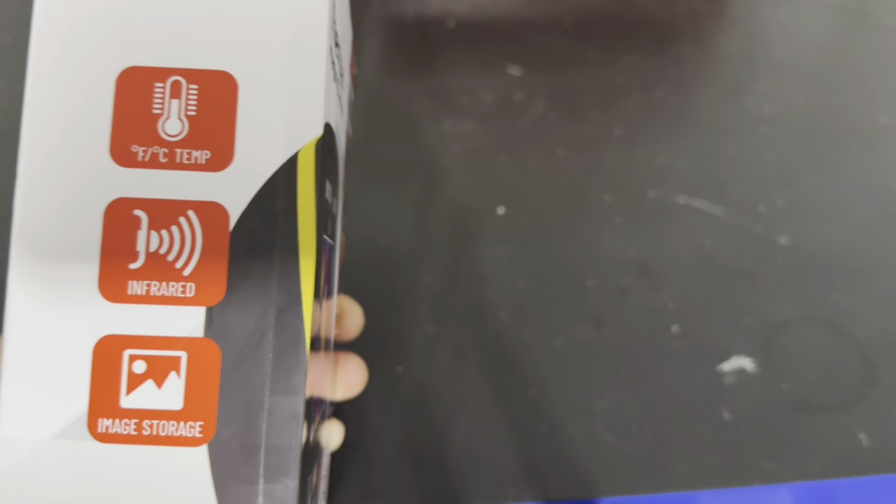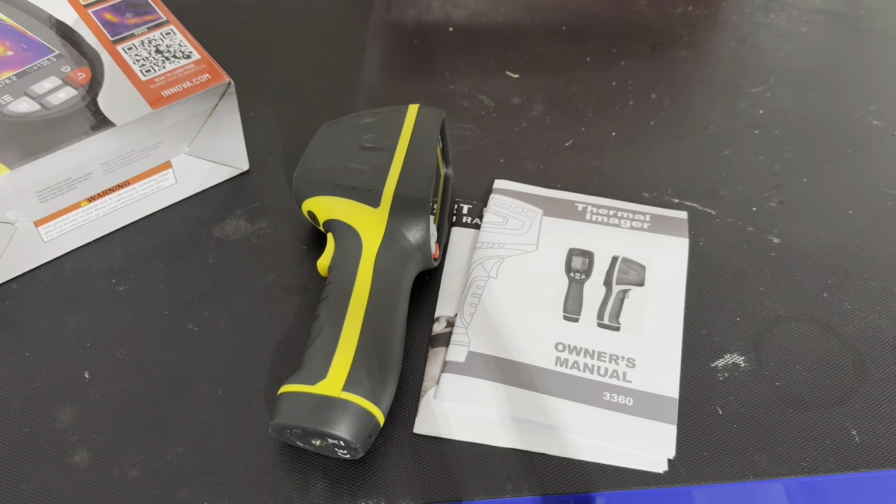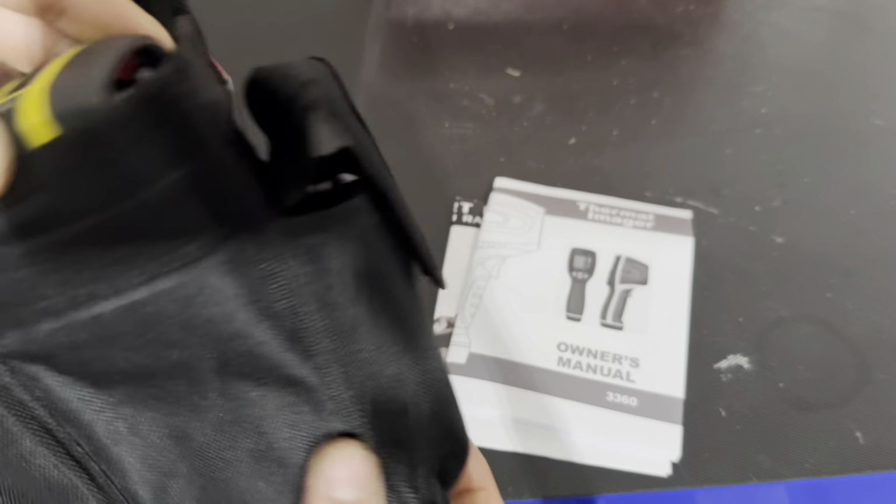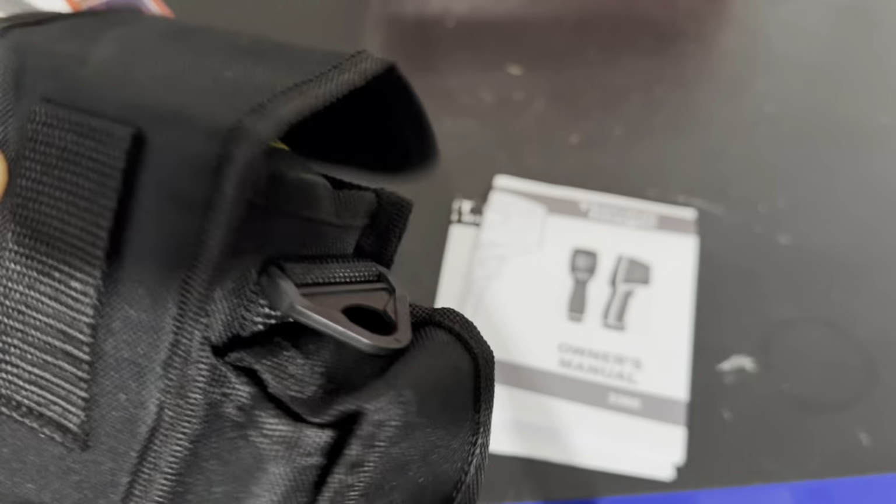Check temperature, infrared, and then you can store pictures and everything. You can take a picture of whatever you're measuring and save it on the device. In the box, we got the tool, instructions, and a little pouch. This thing goes in here. This goes in there. Fits nice and snug in there.